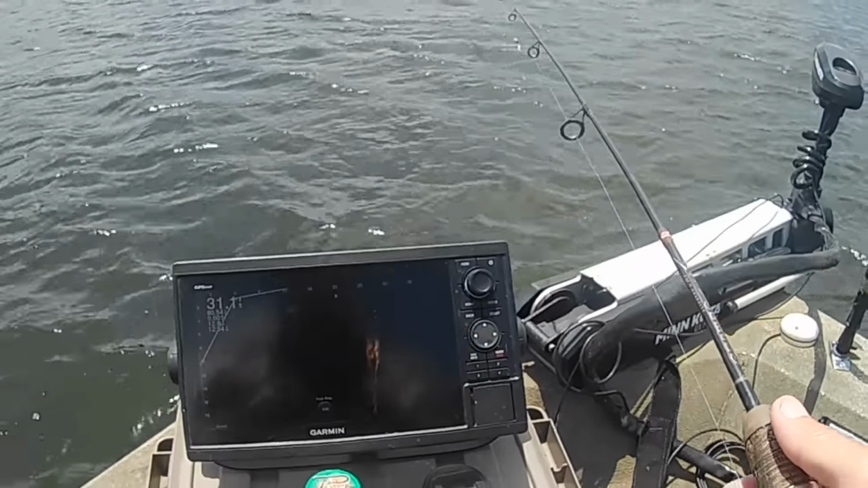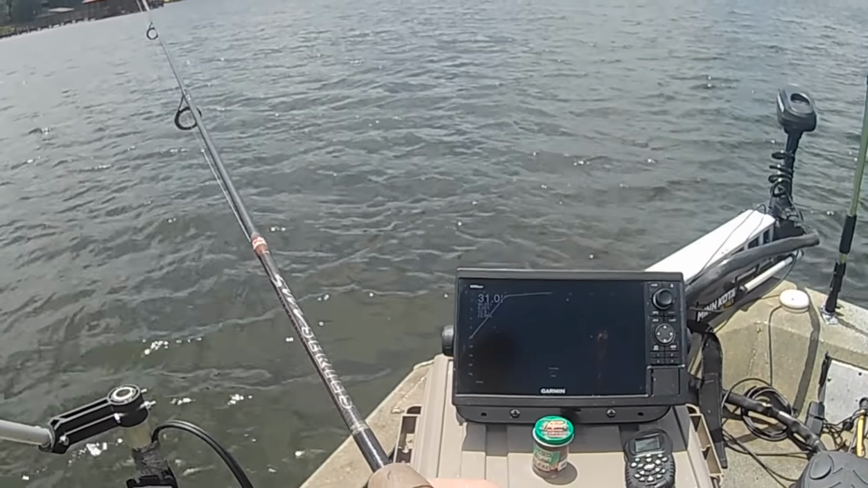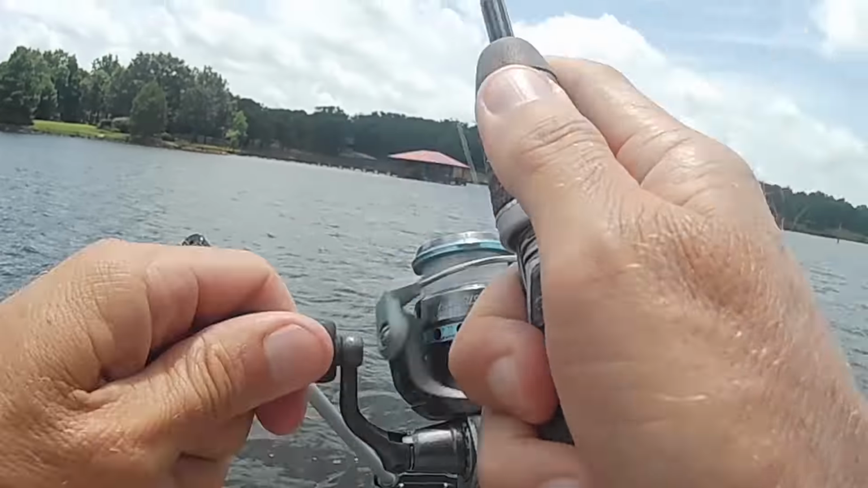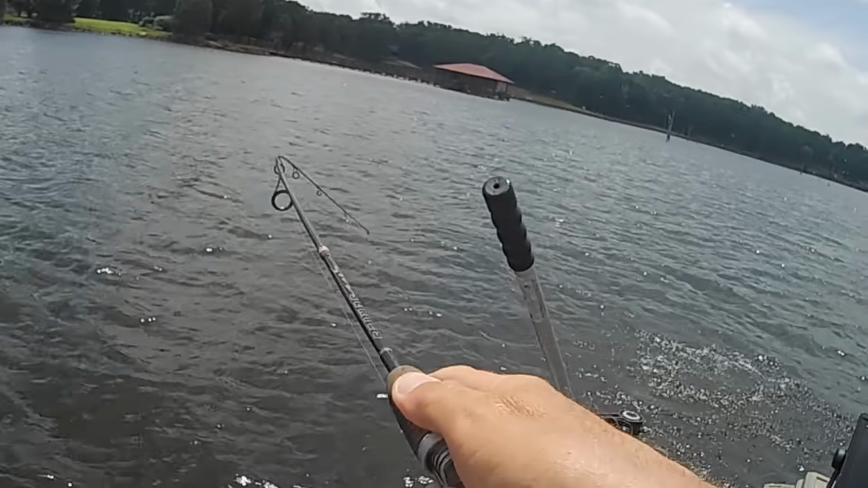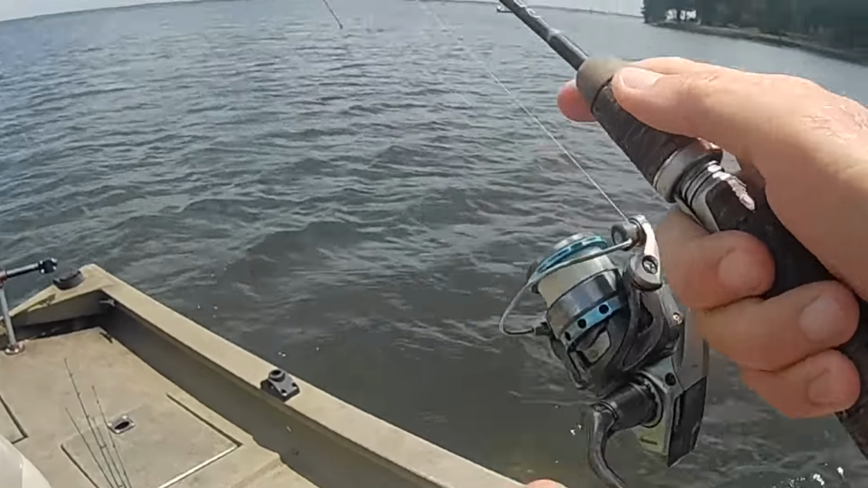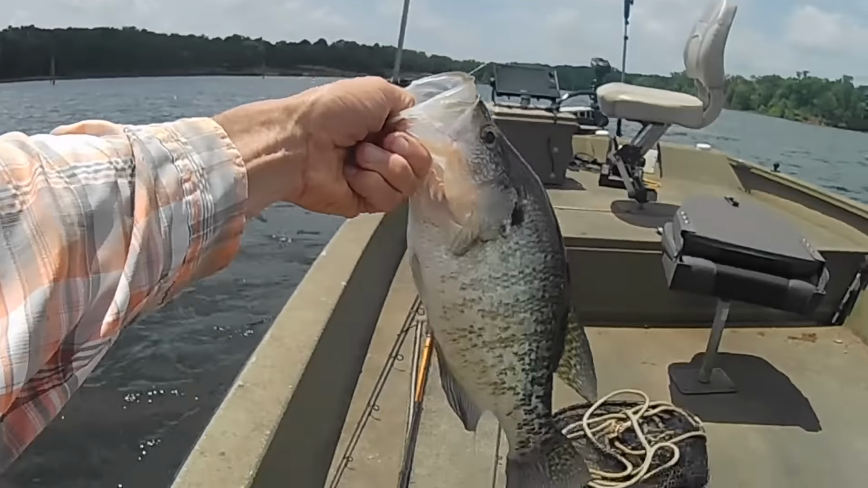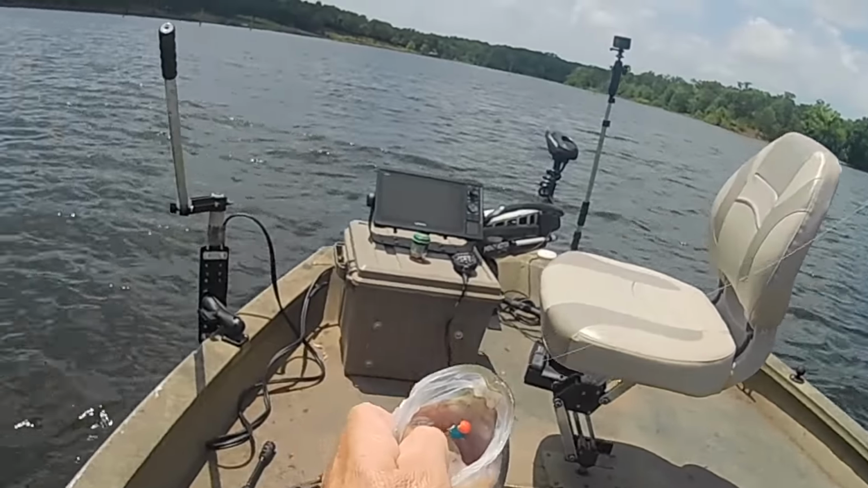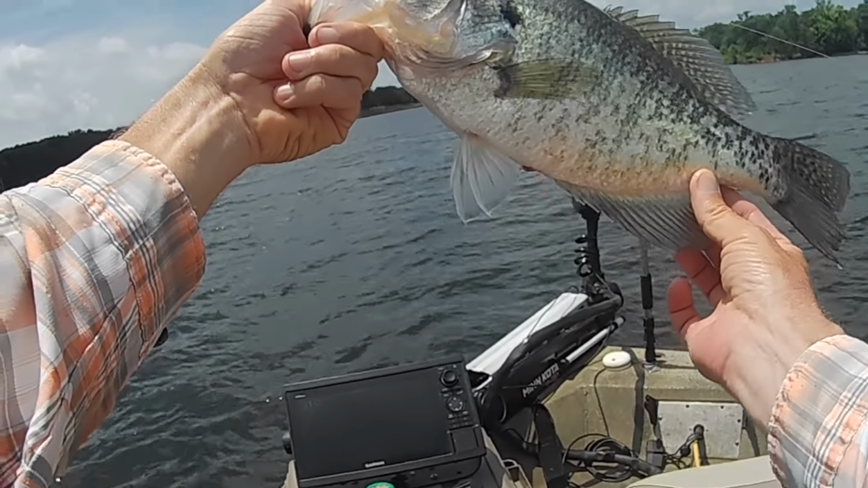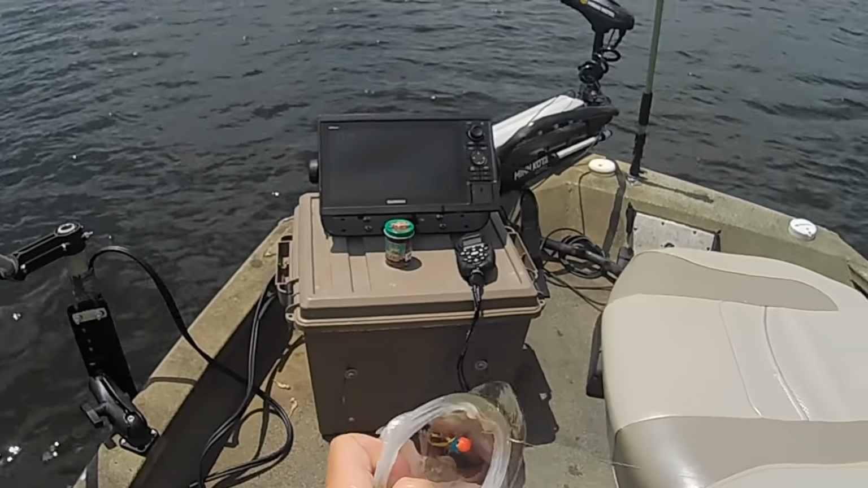Now then, here we go. Let's cast back out there again, you know. Got us another fireball on there. There he comes. He come out there and smacked it, guys. Ooh, Lord, that's a pig right there, buddy. Oh my goodness, that's a big one. Golly, look at the mouth on that one. Shoot. Look at how good she got it down in there. Golly. What a fish. Giant crappies, man. Look at that. You think she didn't want that thing, getting it that far down in there?